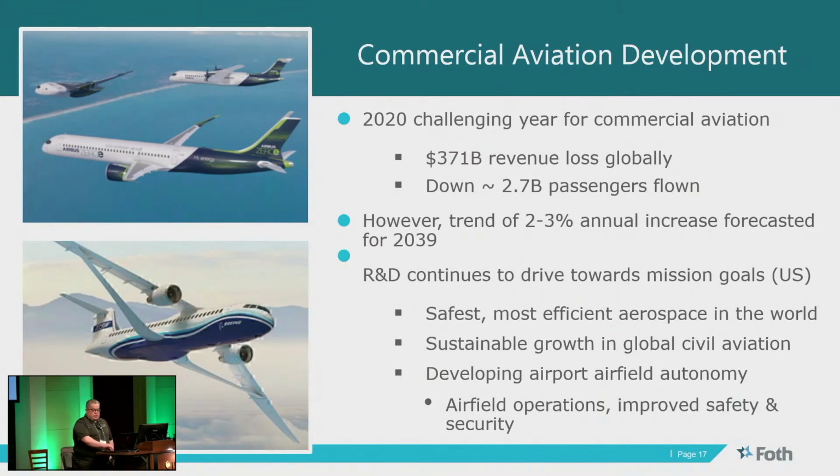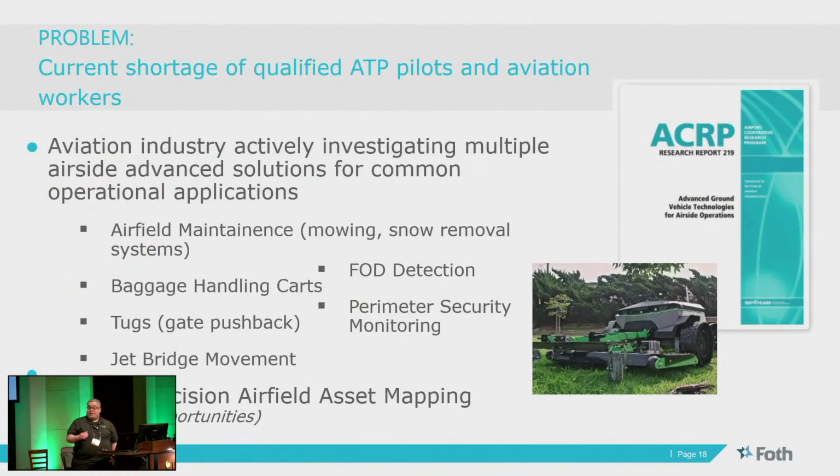So that basically launched the R&D effort towards the US mission goals, which basically is having the safest, most efficient aerospace in the world, and sustainable growth in the global civil aviation, and continue the development of airfield autonomy. And what does this all entail? It entails airfield operations, improved safety and security, and all these to mitigate those revenue losses.